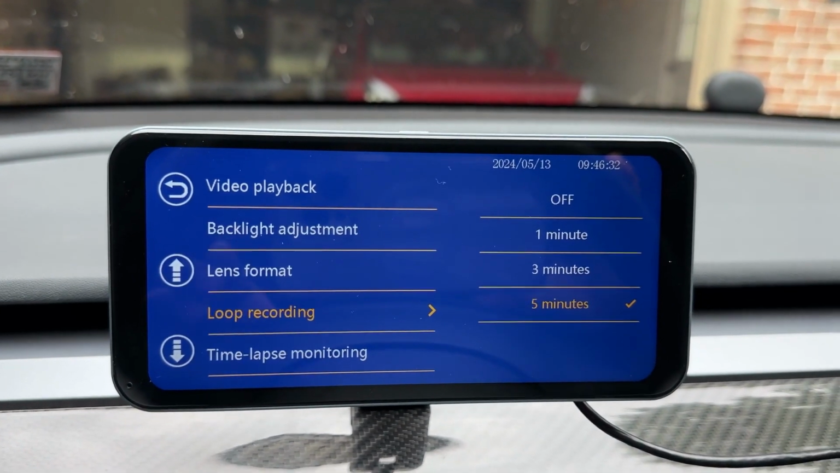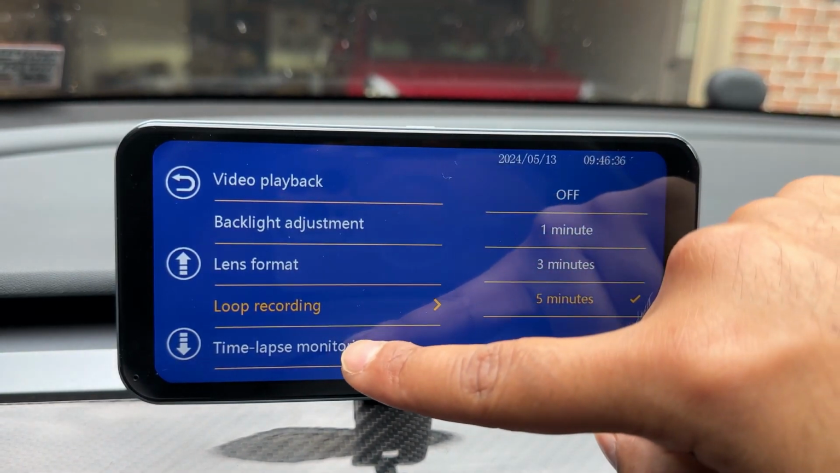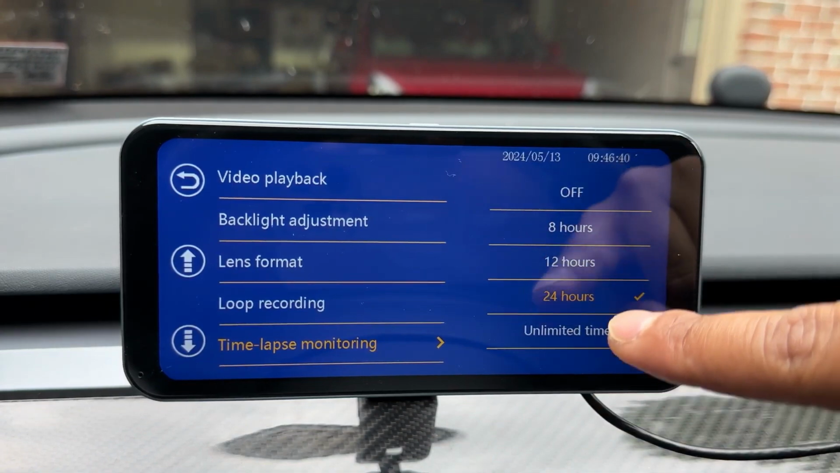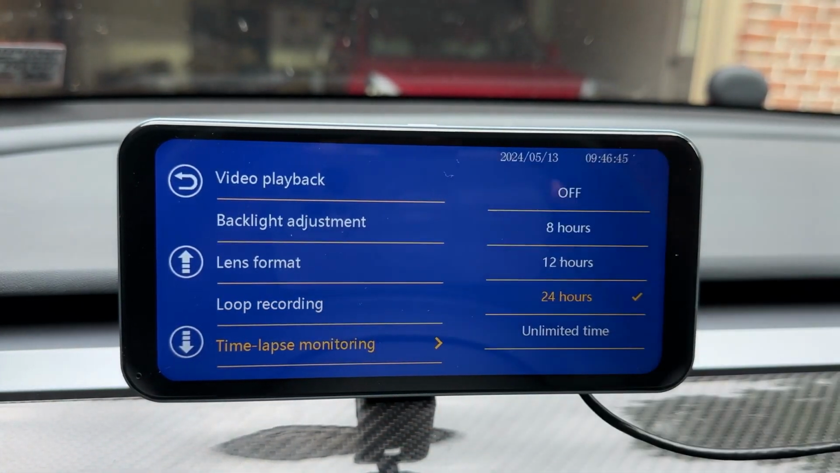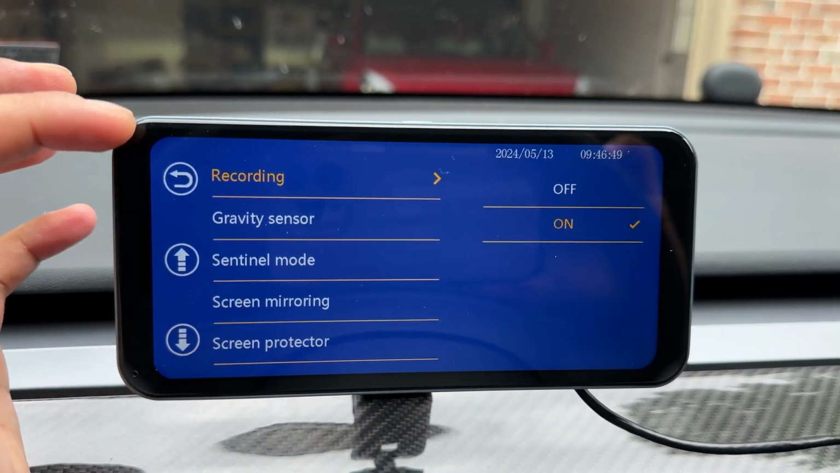This is when an event to start, some kind of event to start, it will do 5 minutes loop recording, or you can turn that off. You can also do time lapse monitoring, like 24-hour unlimited time. This is the time lapse. I'm assuming that it will just continuously record. Again, I have no directions from this, so I don't know what this is.